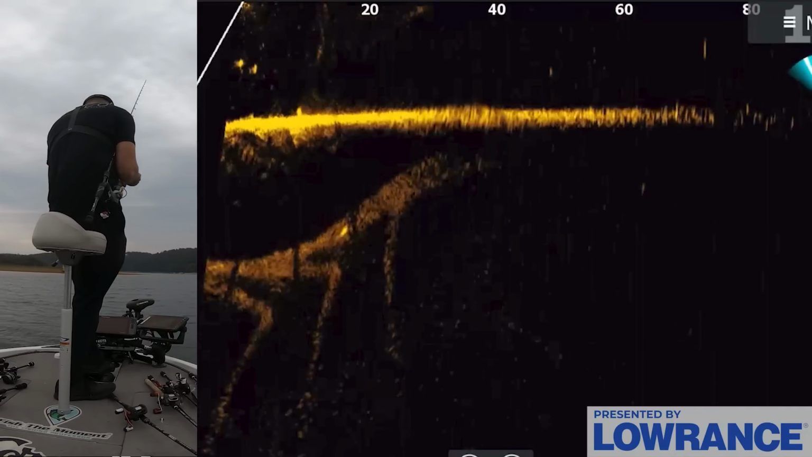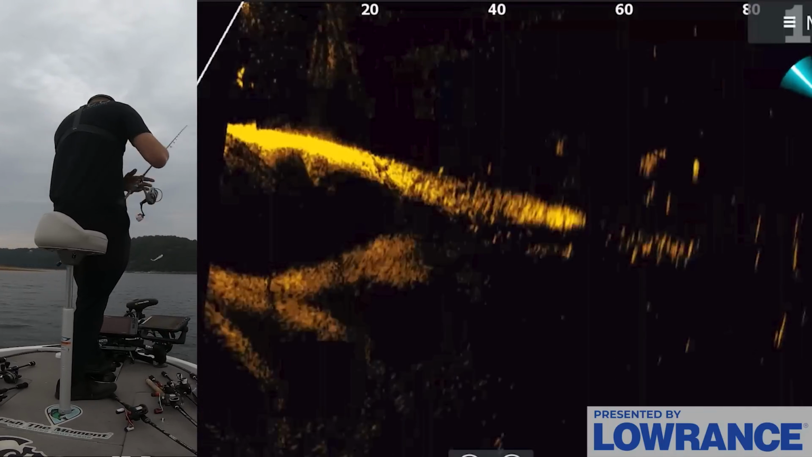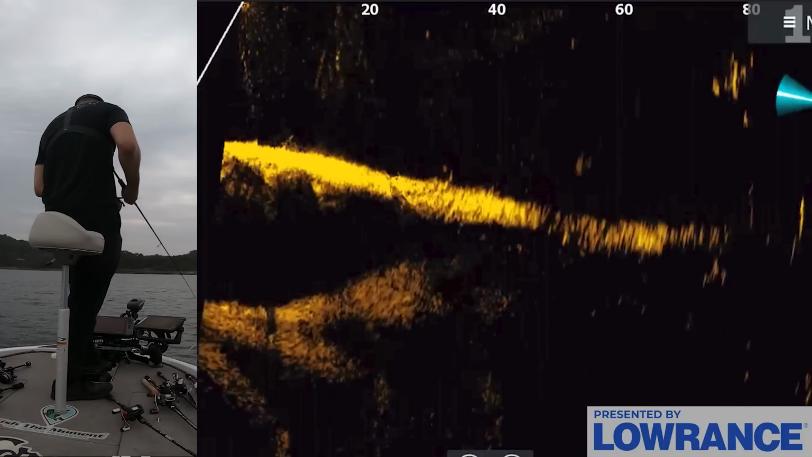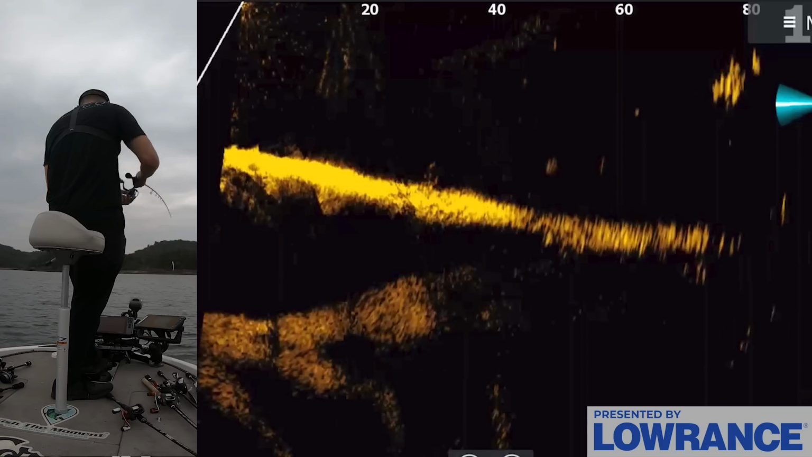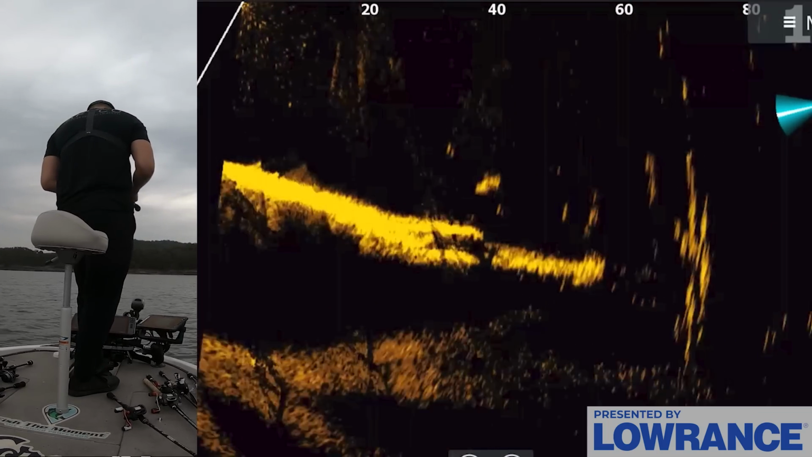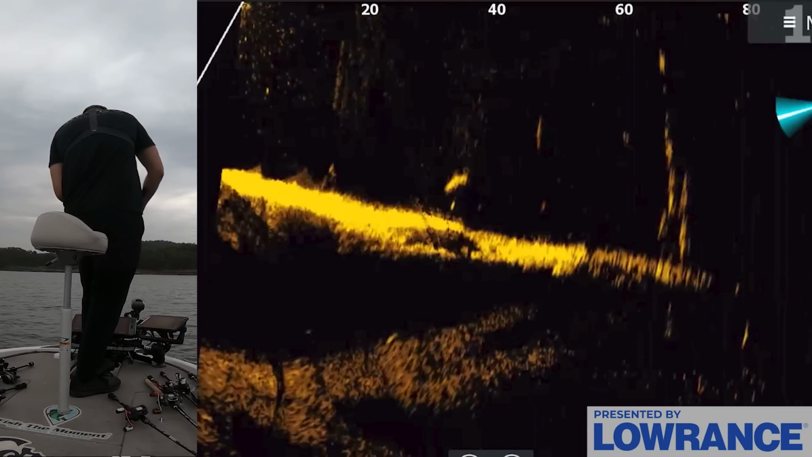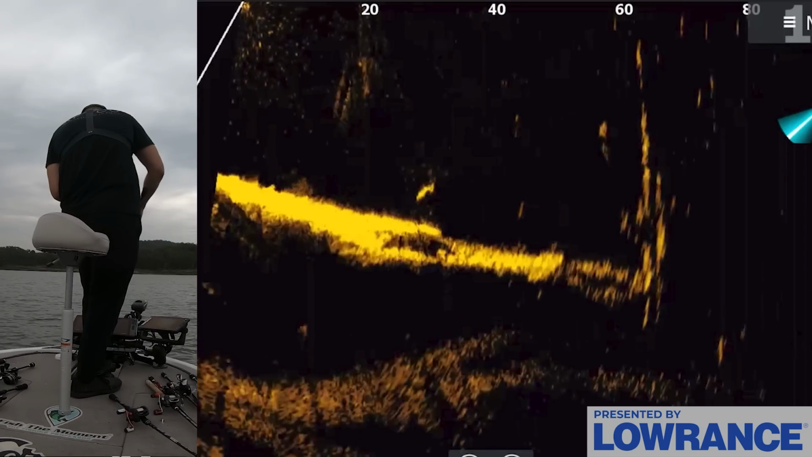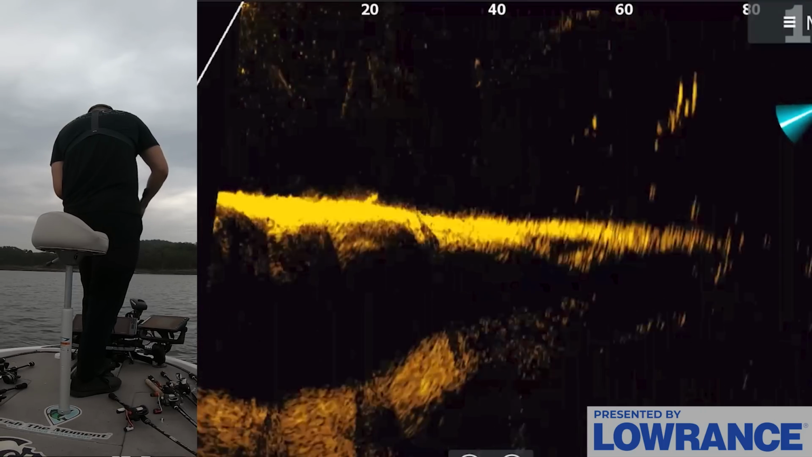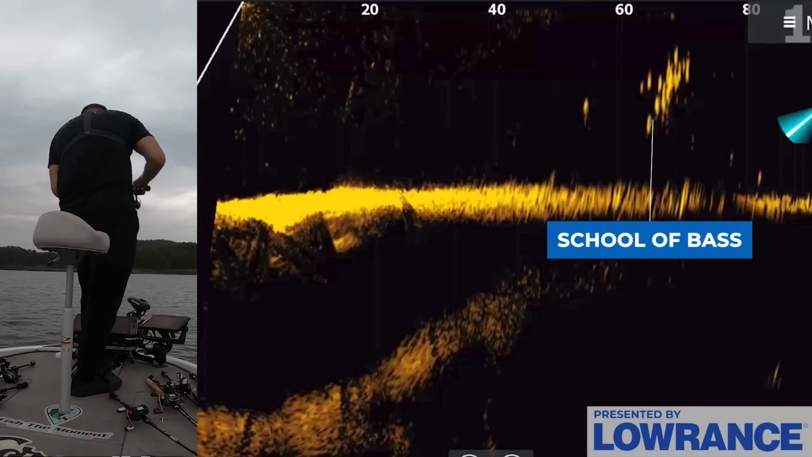And I tried just cranking those areas where we graphed those fish on 2D, but they were completely gone. And I think what's happening is that there's just wads of them out here that we graphed. We saw those schools on the 2D, but they weren't necessarily actually setting up like you would normally think on a nutritional ledge. They're actually just kind of randomly roaming out here. And you can see these little